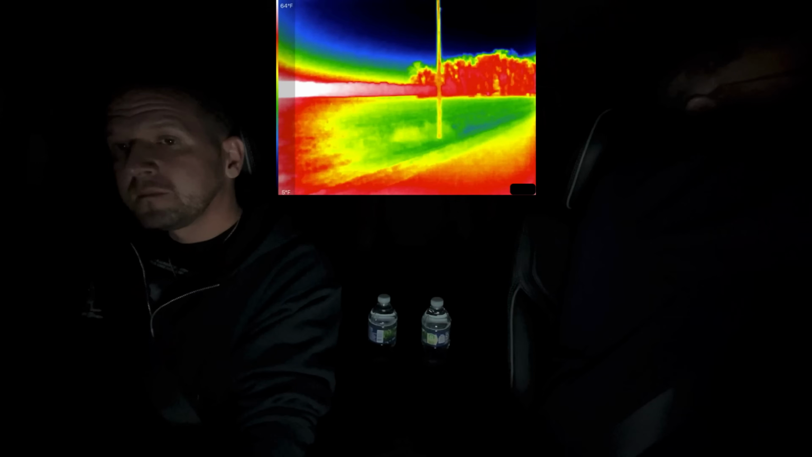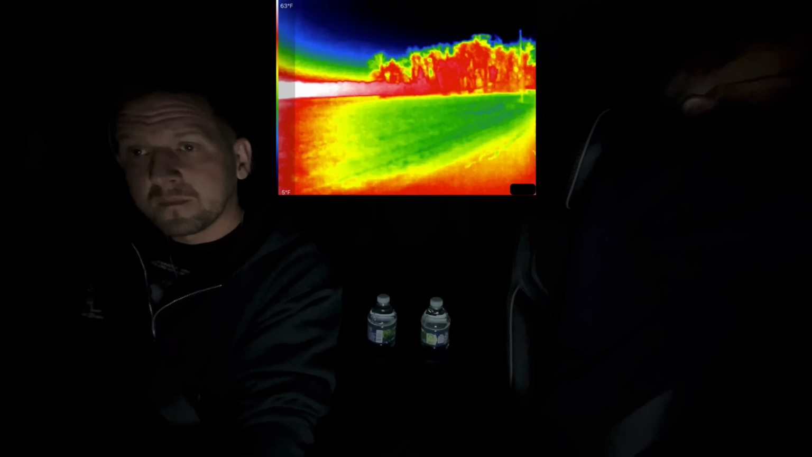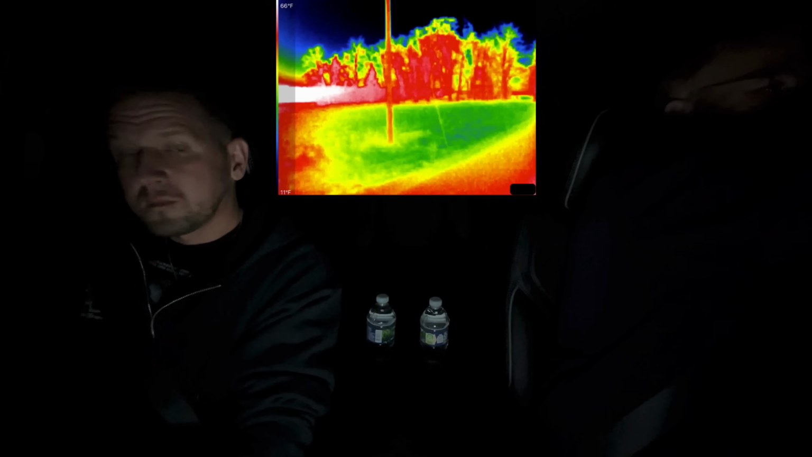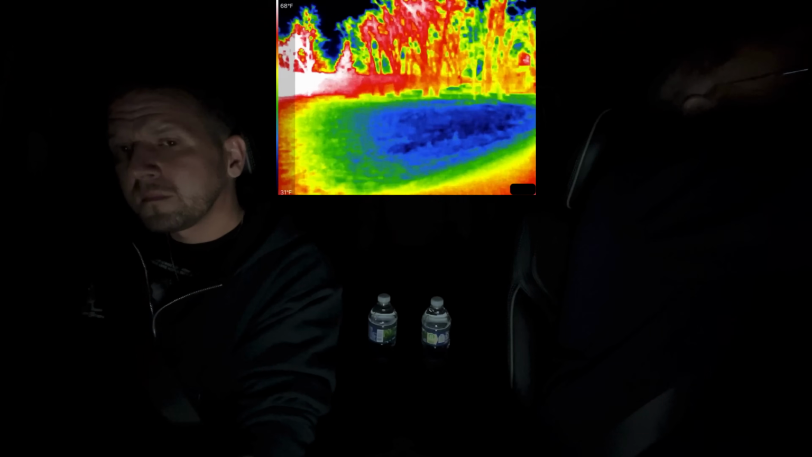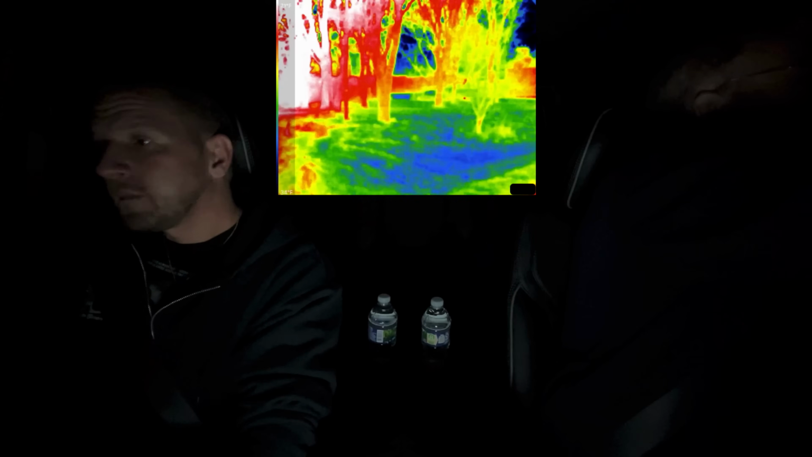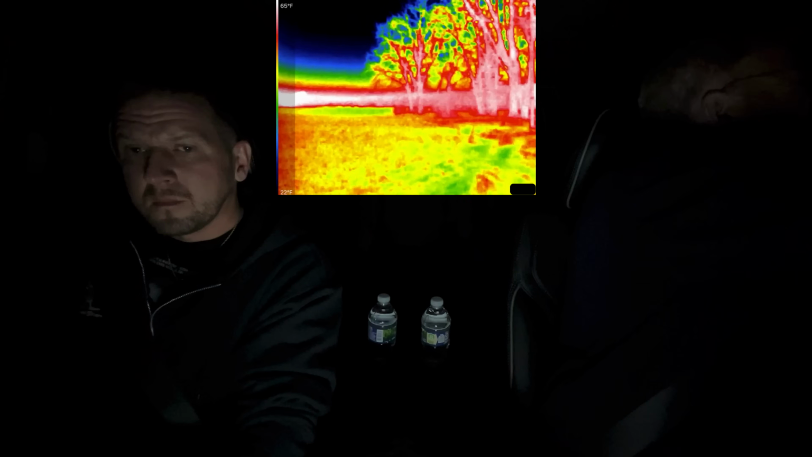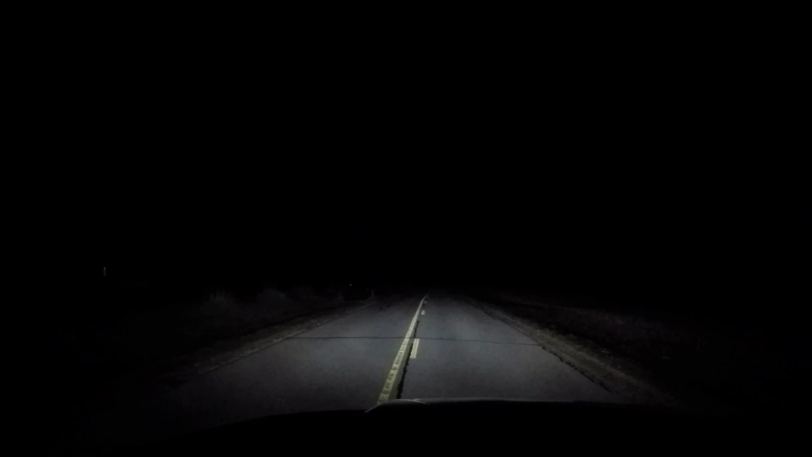So the thermal camera, you see it shifting. It will shift color sensitivity and paint a new spectrum based on averaging out heat and cold signatures to give you the best differential palette. And again, red is hot, blue is cold. And we'll just take a quick look here to see if anything hot is popping out. Don't see anything here. Why don't you check that side? This corn's been cut. Got an open field.